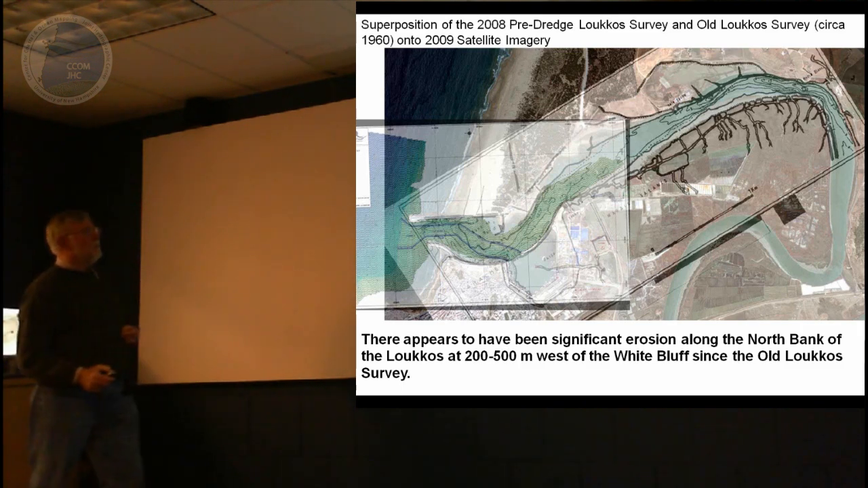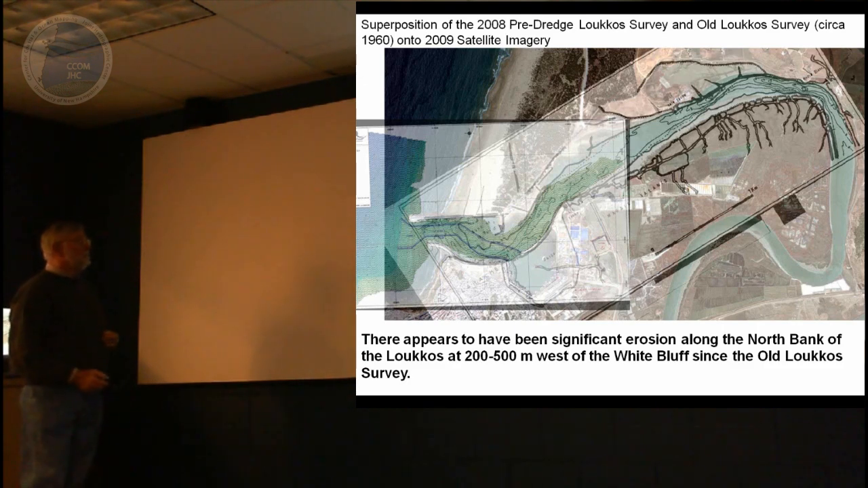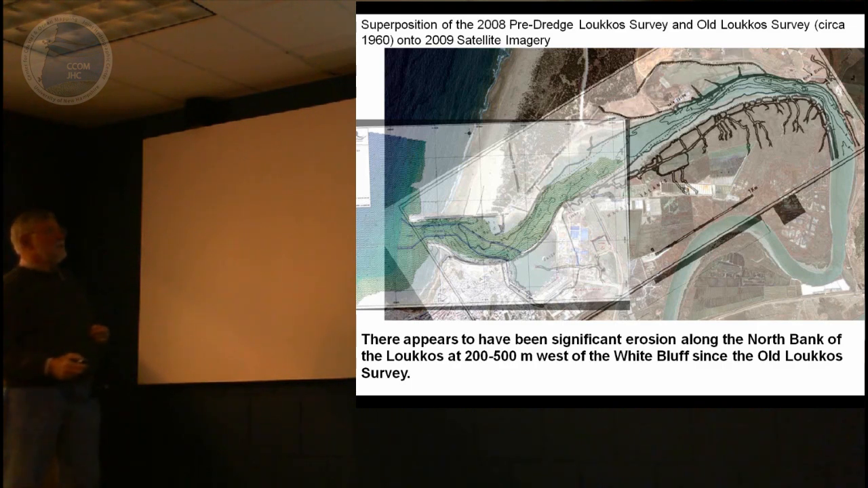The older survey was done in about 1960, and then you see the satellite imagery. You can see a few things in which the large-scale topography has stayed the same. Here, even these little riverlets, okay, match up spatially after 40 years, but you can also see a significant erosion right in this area here.